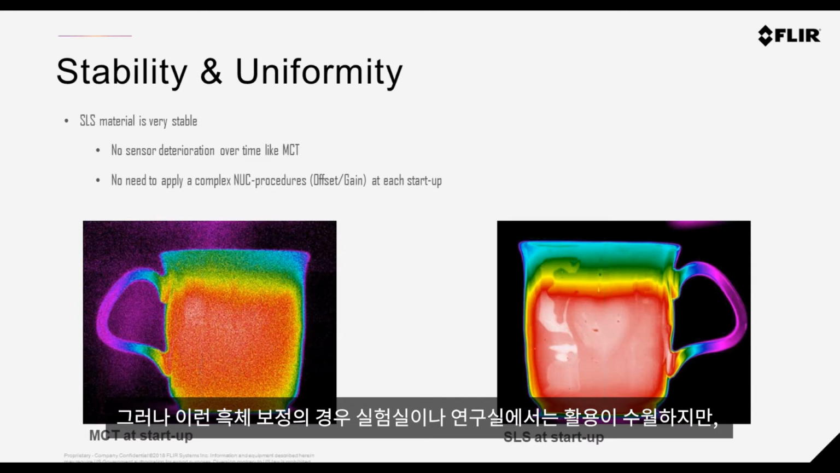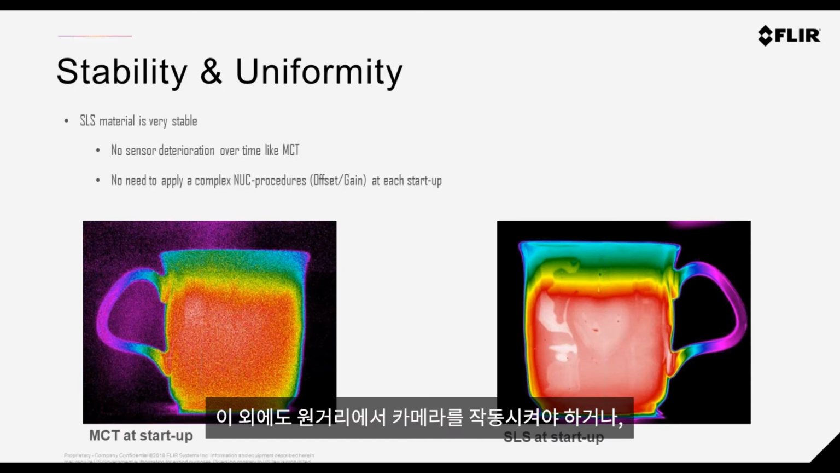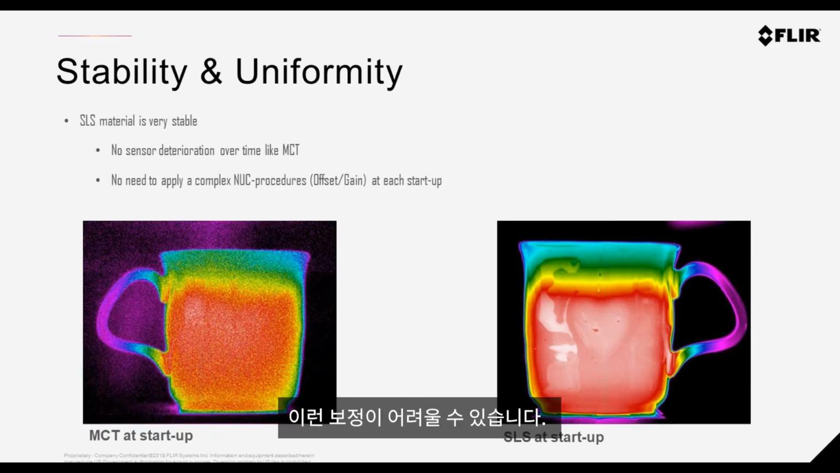Now, in the lab, this might be okay, but often for field-based applications, it could be a little bit tricky and inconvenient. Also, same for applications where you may want to remotely control the camera from a long distance or inside of a test chamber, a hazardous area, or a government test range.